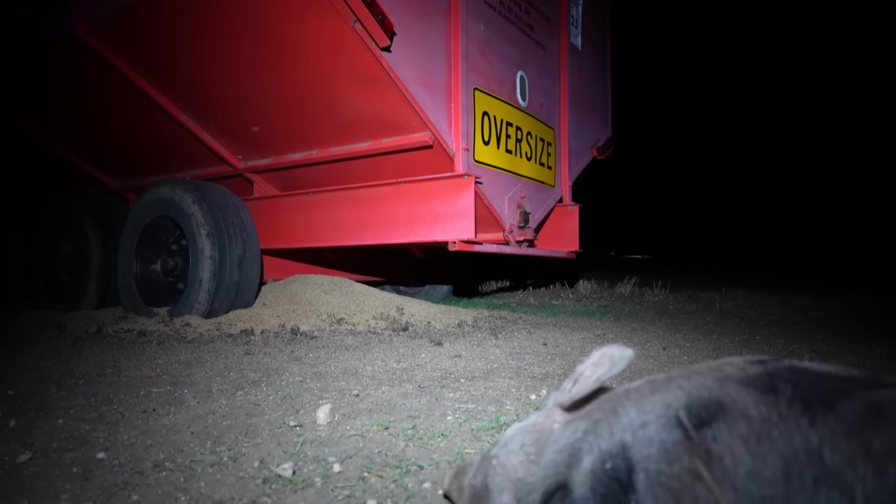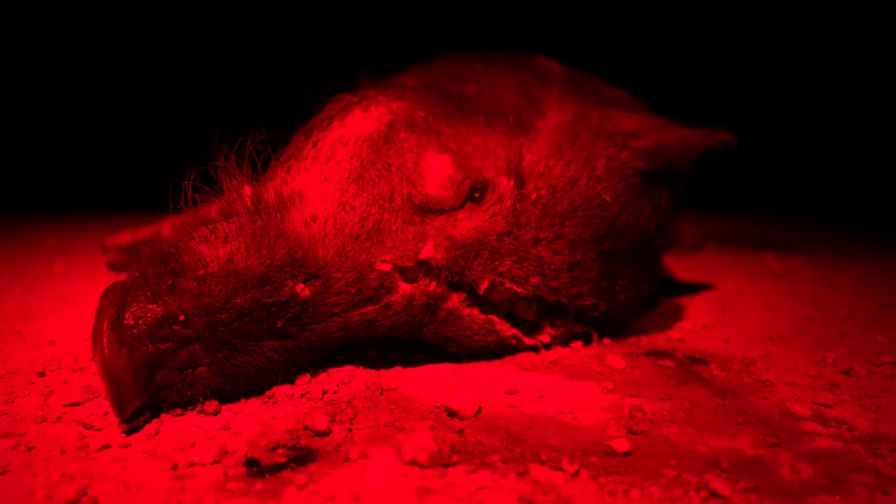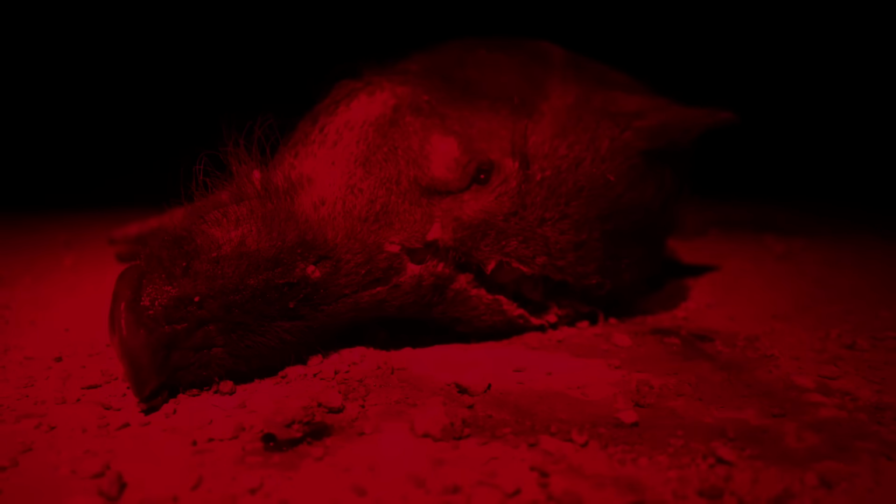It's definitely an oversized load, this one. I think you could say that this boar has an absolute splitting headache.